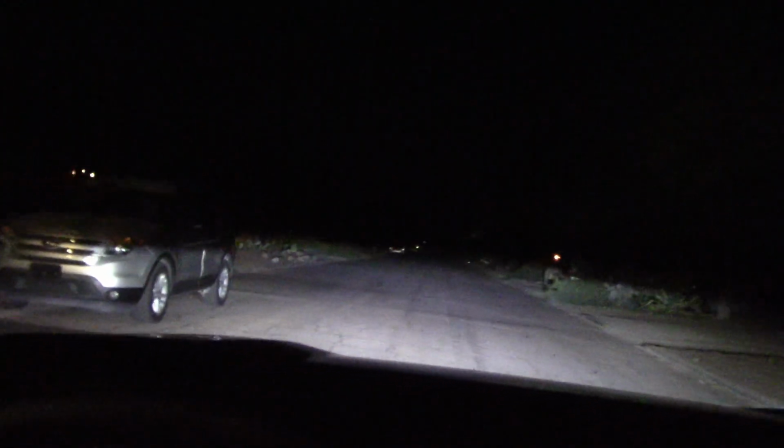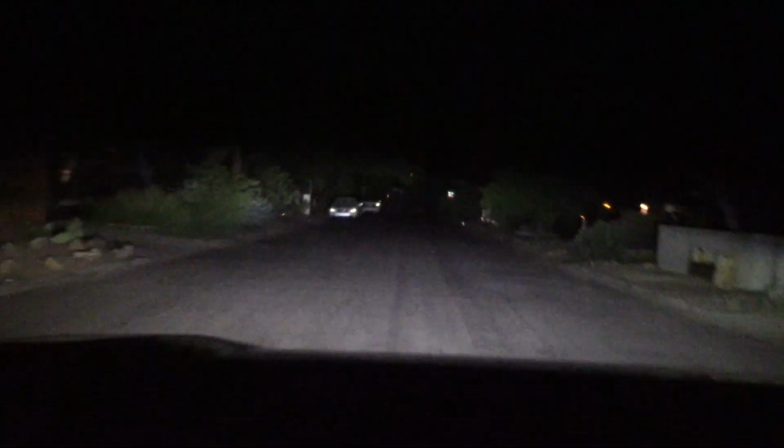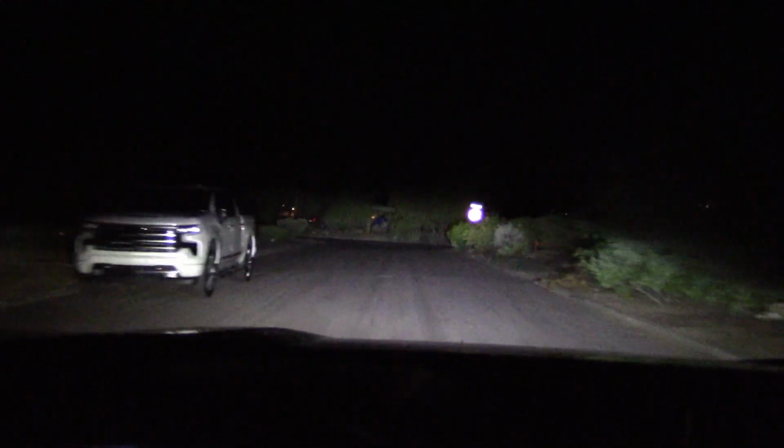Let's do some dark, dingy street commuting. Got the low beam on. Reaches down there pretty good, the high beam. I did not see any problem with these headlights or anything else I'm looking at on this test, so thumbs up.